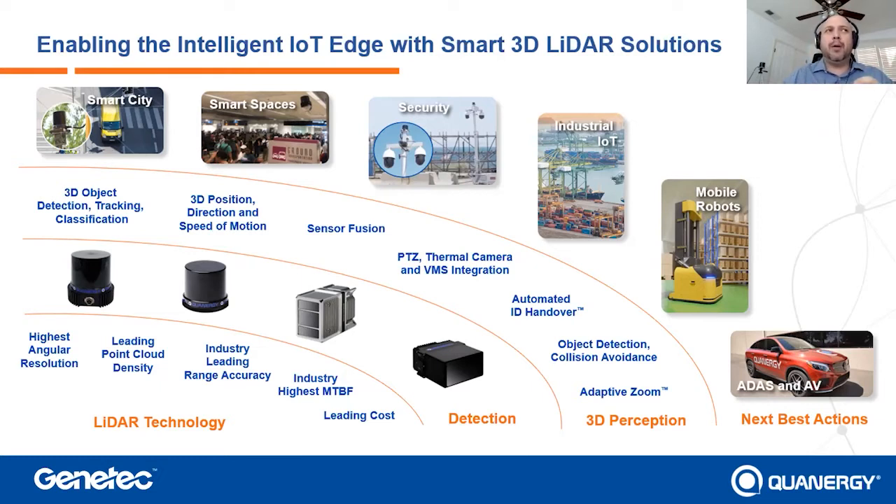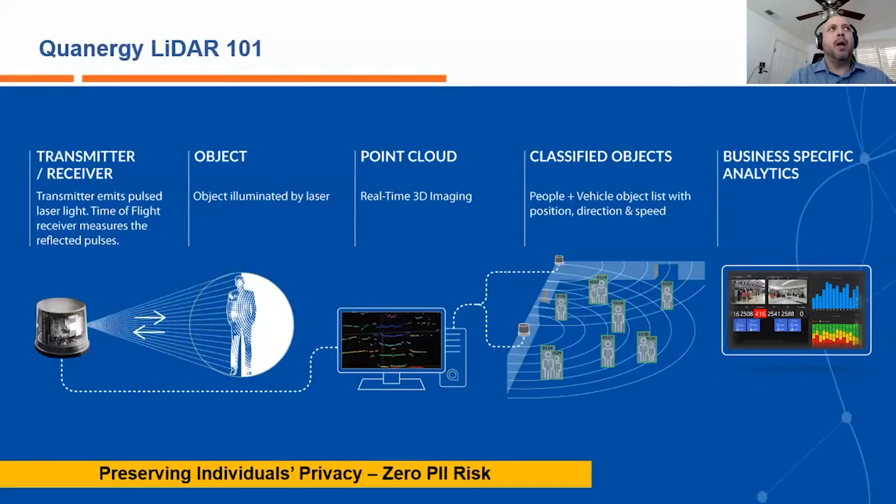A couple of things to also understand is that we have a couple of sensors here. We have a mechanical sensor and we have a solid state sensor. For the purpose of the discussion today, we're going to be honing in on the mechanical sensor, and I'll talk a little bit further on that. So, LiDAR 101: how does this all work? How does it all come together?